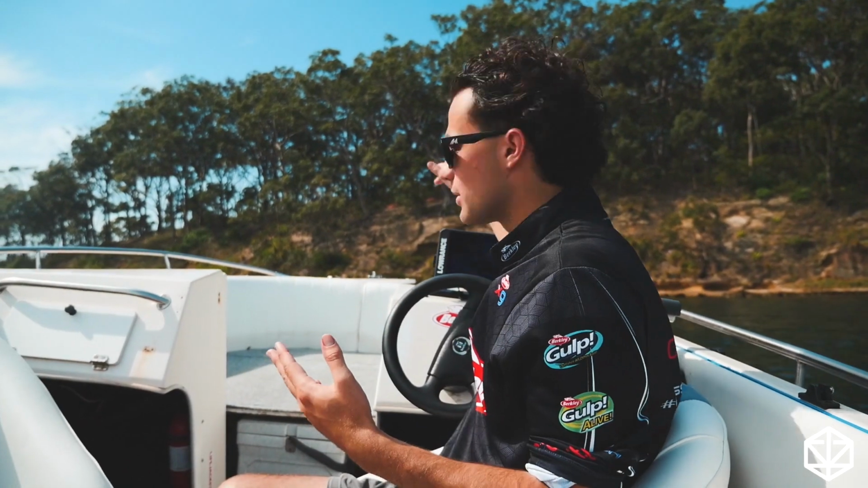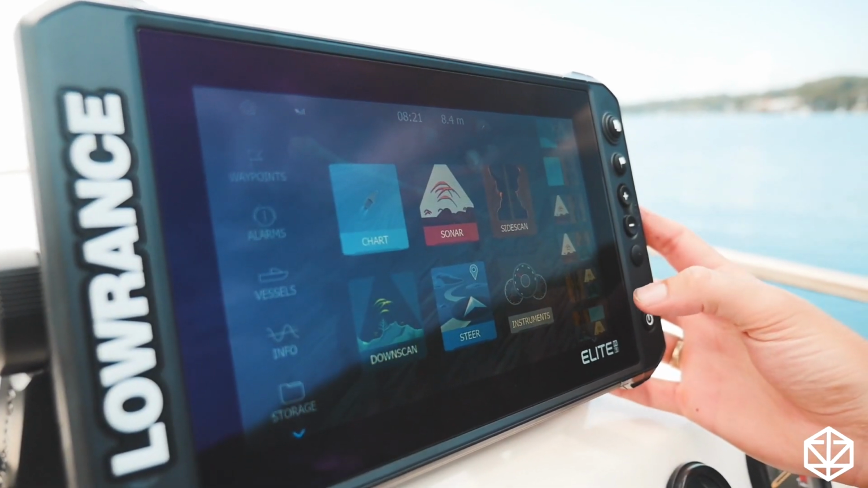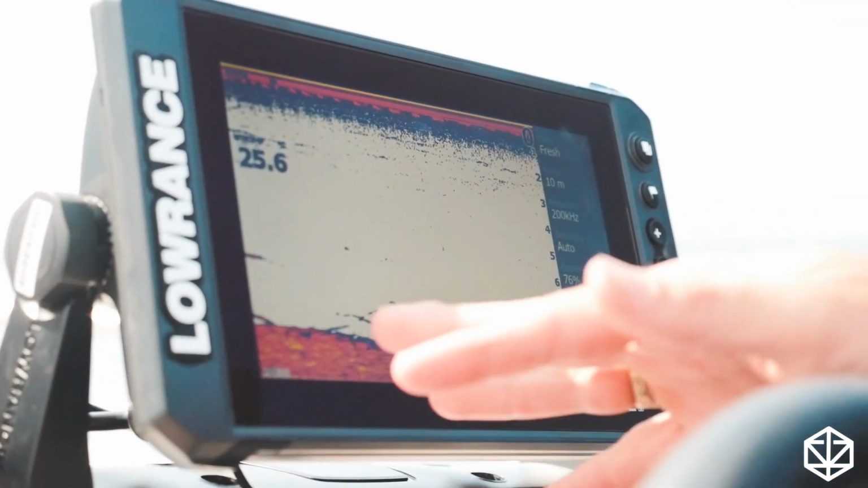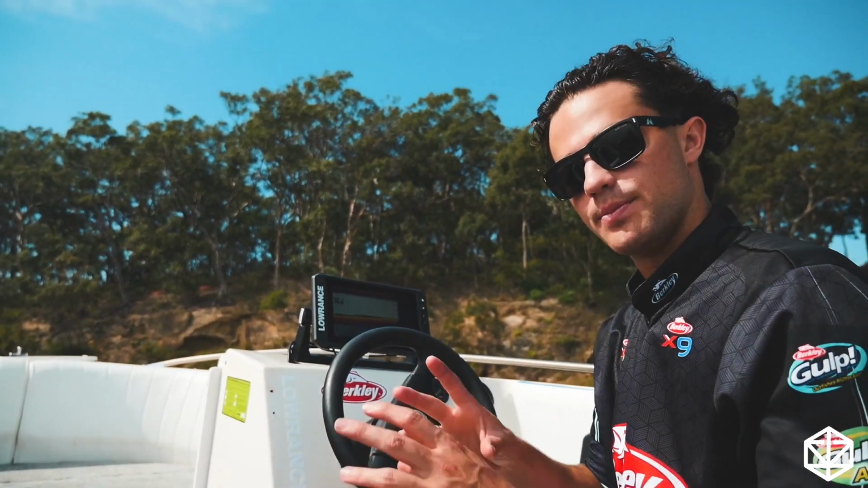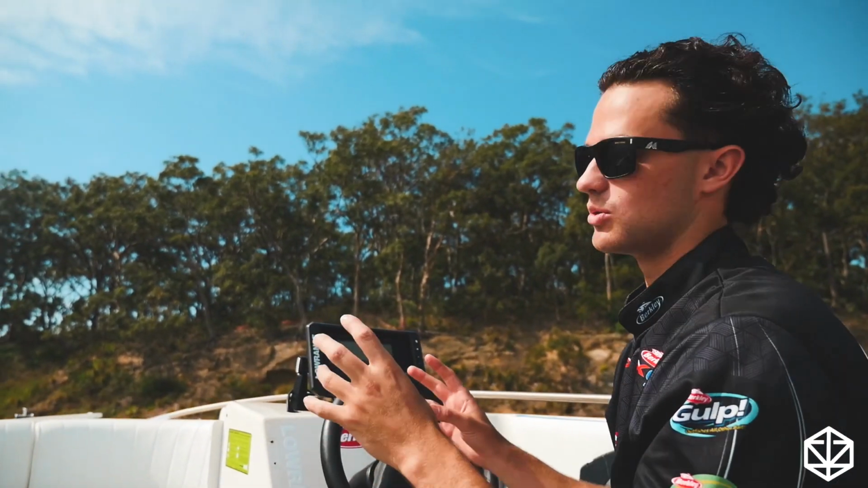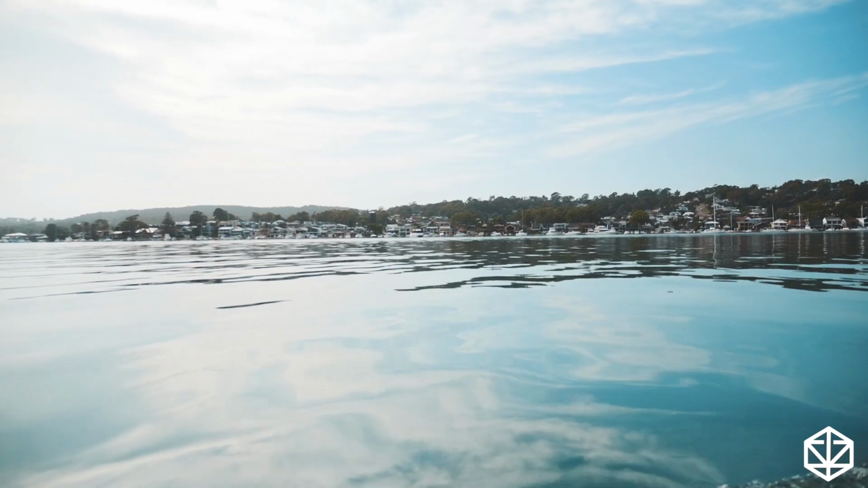So if we come over to the unit, what you've got here is your menu display, and this gives you the option of about 6 different options. If we start with sonar, this is the one that will be on nearly every sounder. This is your traditional 2D sonar that is looking directly below the boat. Best way to think of this, it's an upside down ice cream cone. So you've got a beam that runs down there like that, and it's really, really wide, and it is basically straight below the boat, a few meters either side.